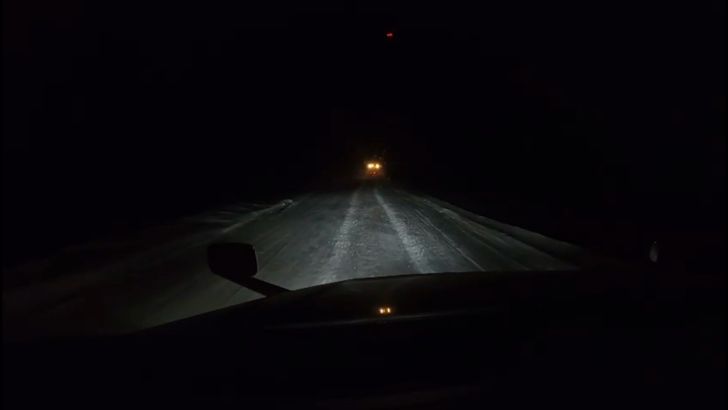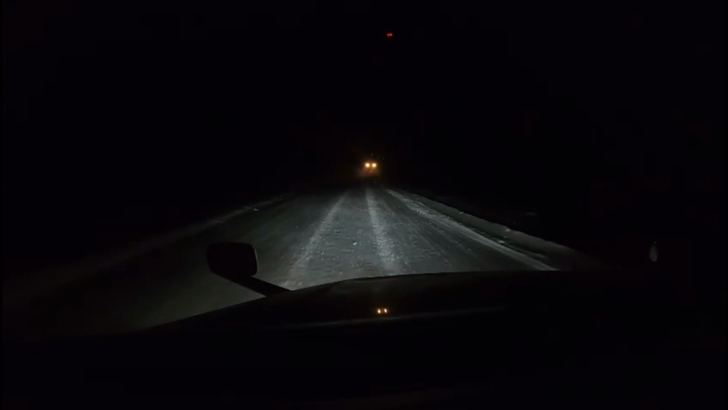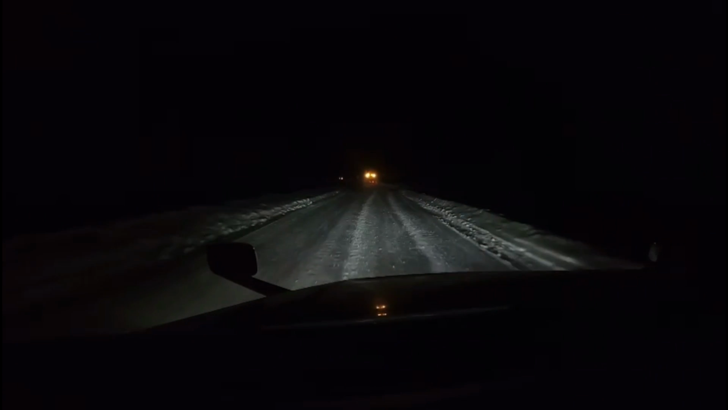Look at that. So yeah, that's the situation we're in. Hopefully, heavy southbound, hopefully this does not fall apart too bad. We will, I guess time will tell.